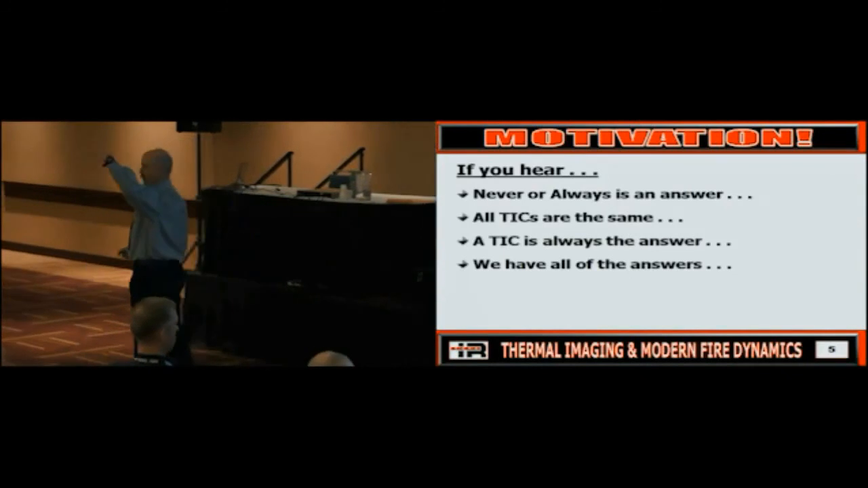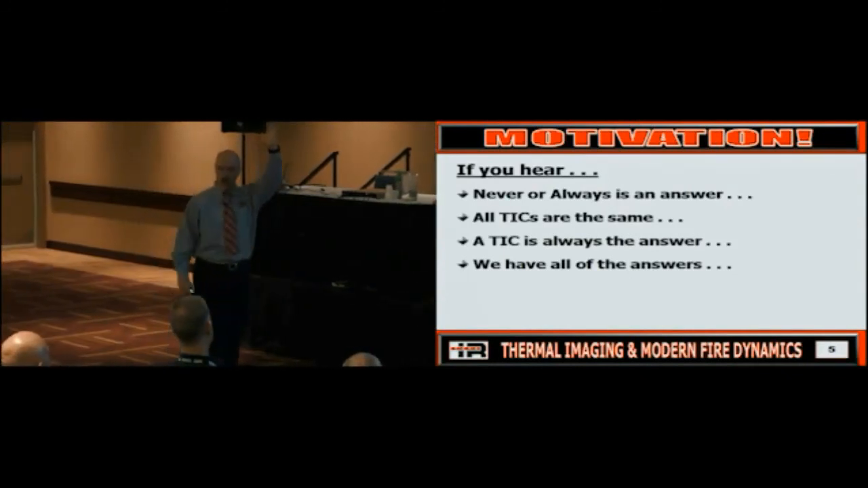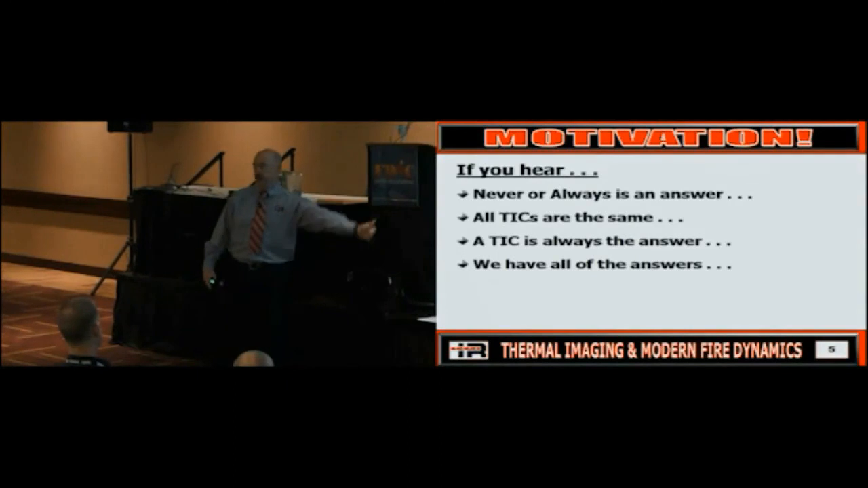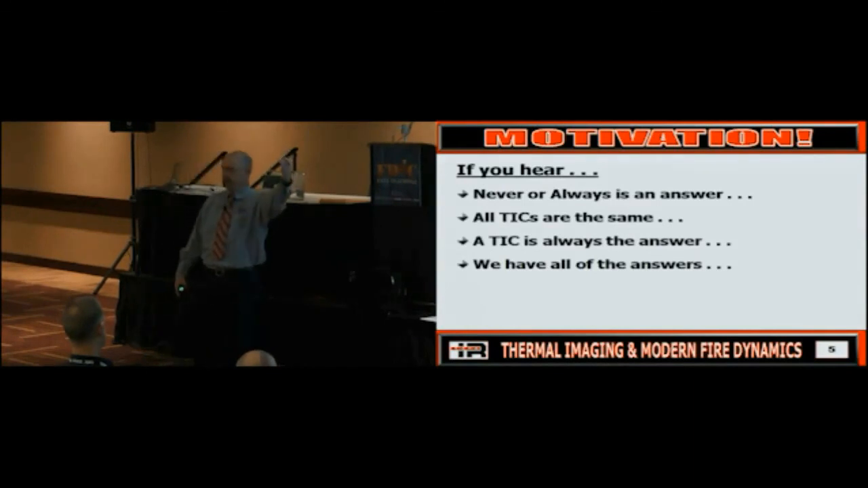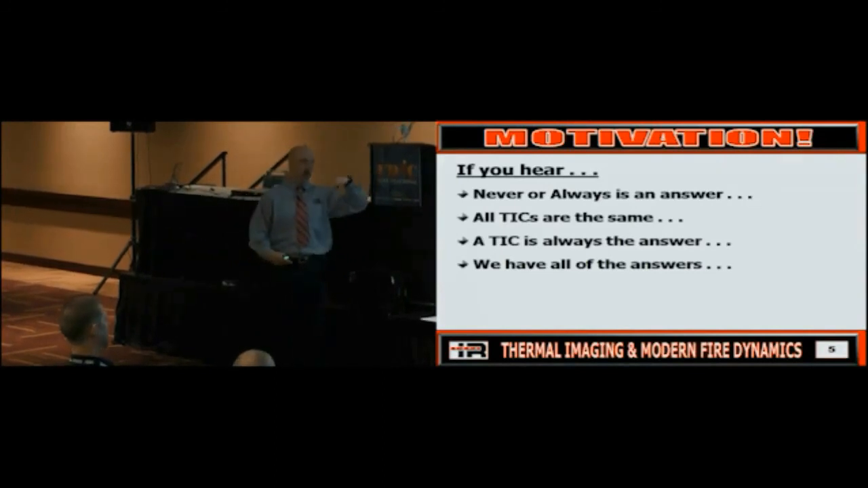Now, here's the million-dollar question. How many of you have at least 2 or 3 different types of thermal imagers in your department? That's happening more and more, right? Because we've been around for years. We bought one 10 or 15 years ago, then we bought one 5 or 10 years ago, and then we bought one this year. How many, when you got a new camera, got new training on it? Should everybody's hand go up? Okay, because we've got to make sure we understand what's similar and what's different.